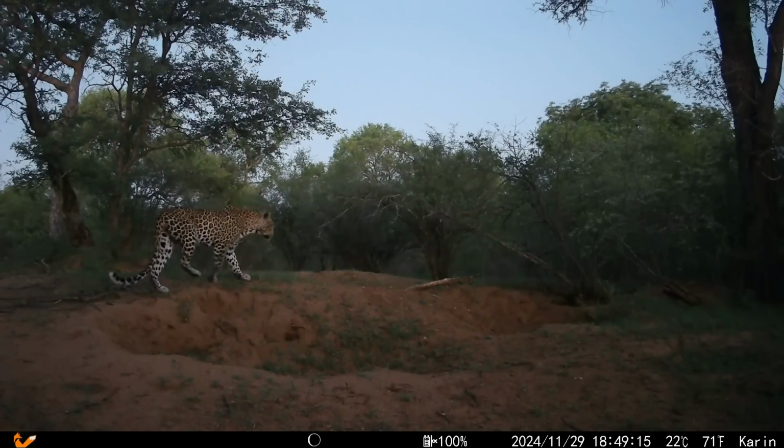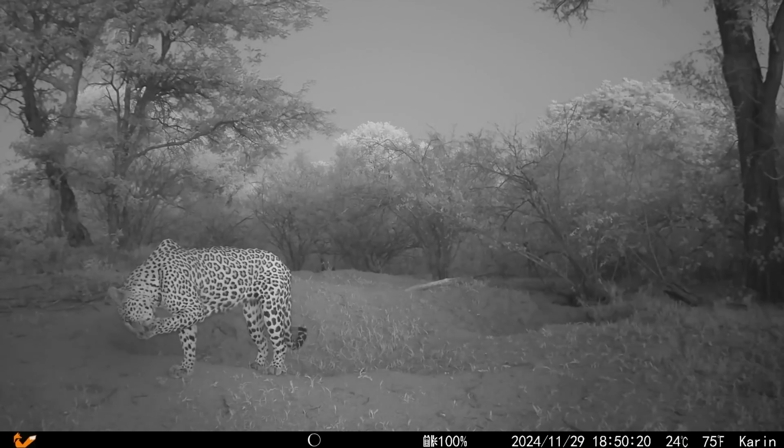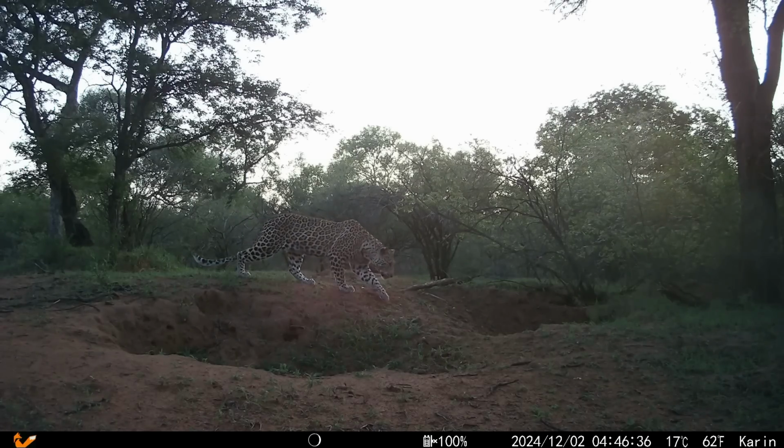Just after sunset on the 29th, Dzaha shows up. Unfortunately, because of the short delay, the camera doesn't pick up what happens next, but presumably she also had an altercation with one of the resident porcupines. On the 2nd of December, iKwindla came back to thoroughly check all the holes.